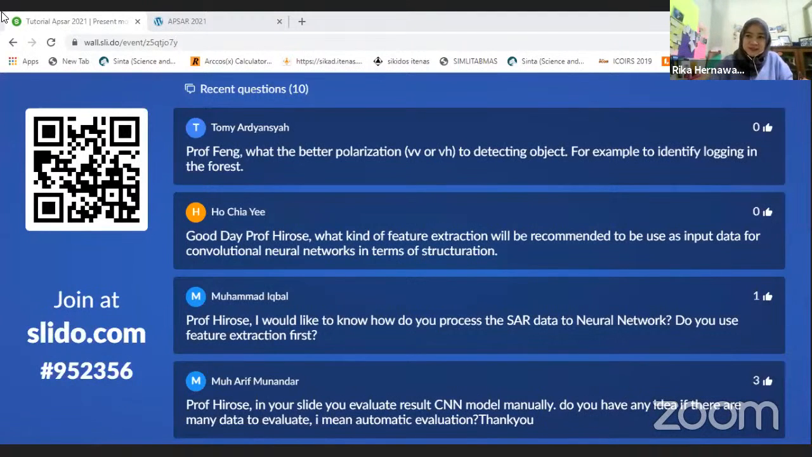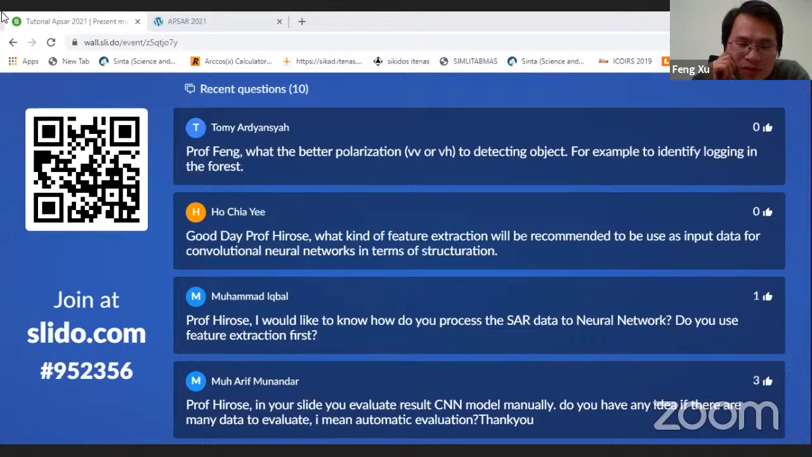I would say in forest, I'm not sure, but because the forest scattering is usually shown in VH channel, right? So the background is shown in VH. So I'm probably not sure. For this case, I'm not sure, but maybe for other scenarios like sea surface, then I would go with VH.